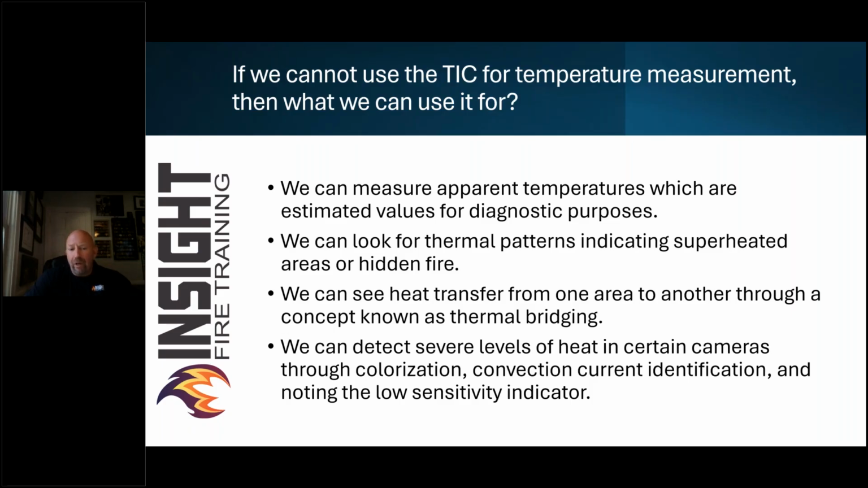We look for those superheated areas or hidden fire or convection currents or signs of heat transfer from one area to another through a concept known as thermal bridging. That's an area of weakness where it's transferring from an interior wall to an exterior wall through that weak point. And we can detect severe levels of heat in certain cameras through colorization, convection current identification, and noting the low sensitivity indicator in every camera except for Seek, because Seek uses something called mixed gain mode. So you don't have to worry about looking for when it switches. It's doing it automatically.